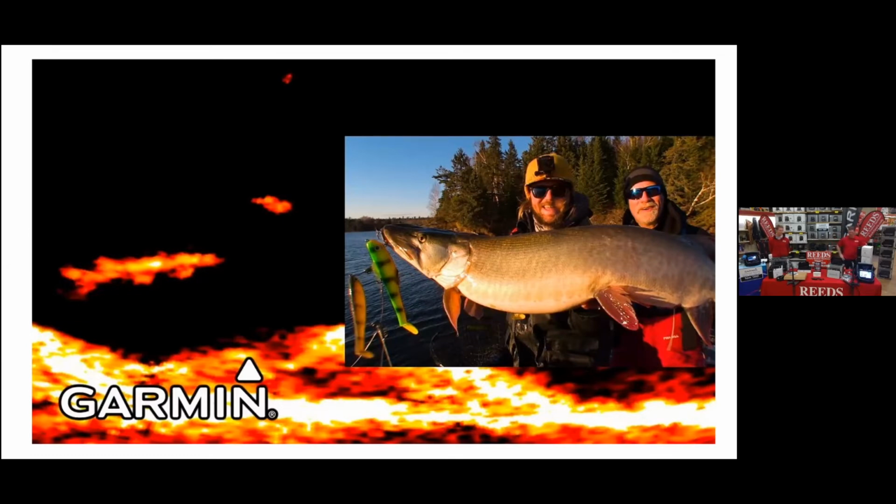This is a cool screenshot. So there's the muskie, there's the umbrella rig in its mouth. And on the left-hand side, you can see a muskie, you can see the fork in his tail. That's the actual fish when it was on Livescope. He took a screenshot right before he caught it. So you can see the umbrella rig, you can see the swivel up above it.